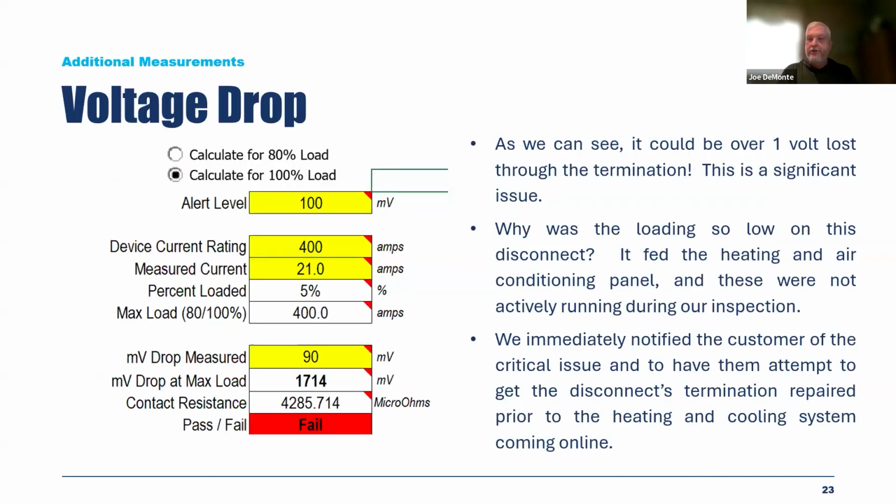What would that voltage drop calculate out to be at 100% load or 400 amps? Well, it looks right here. I don't know if my pointer is working here, but it would be 1.7 volts. That is terrible. If it actually reached 400 amps or even 300 and some amps, that would be well over 1 volt loss on that phase. That is one of the highest I've ever seen. So very, very big problem.